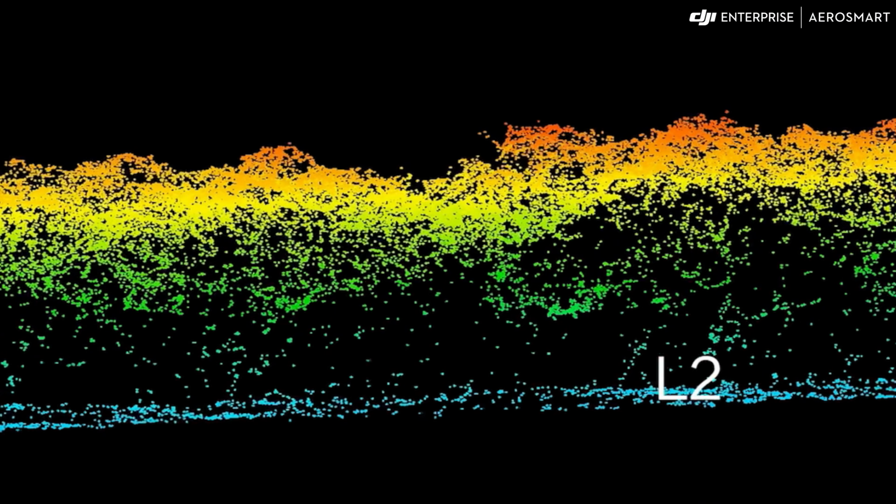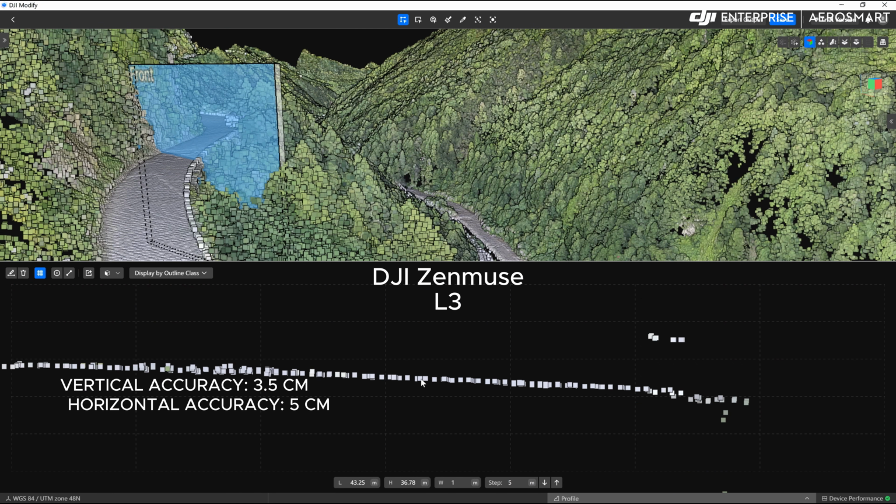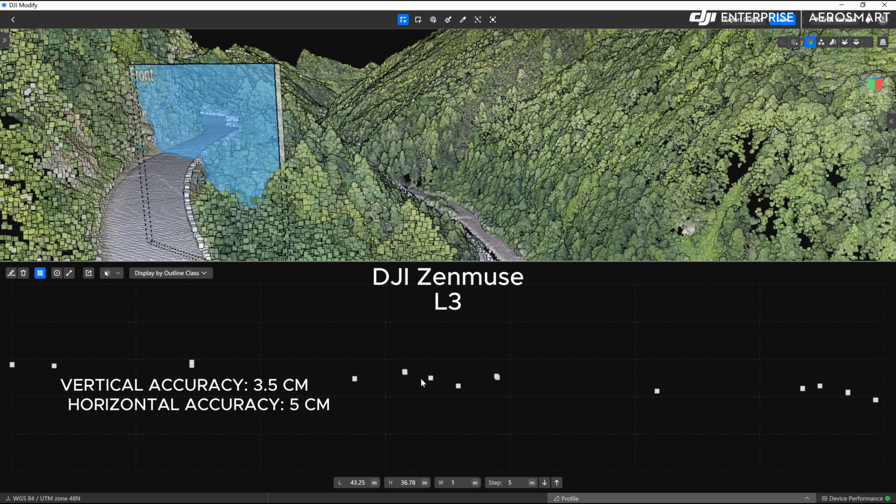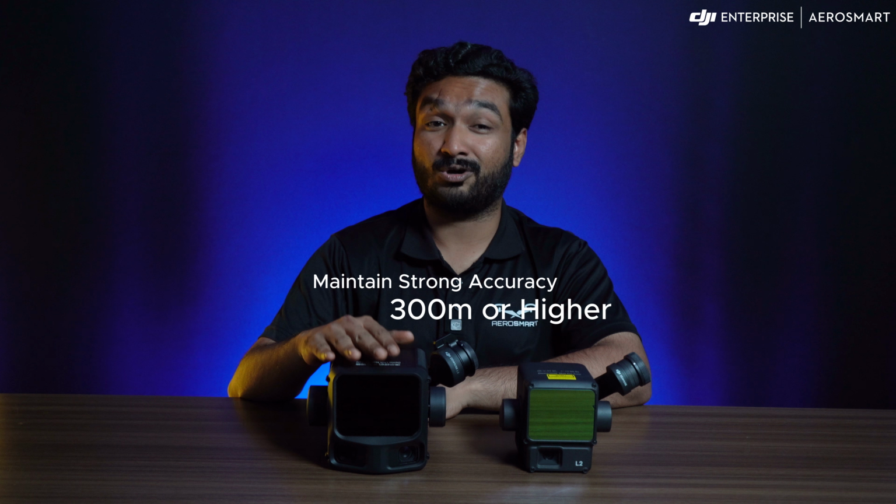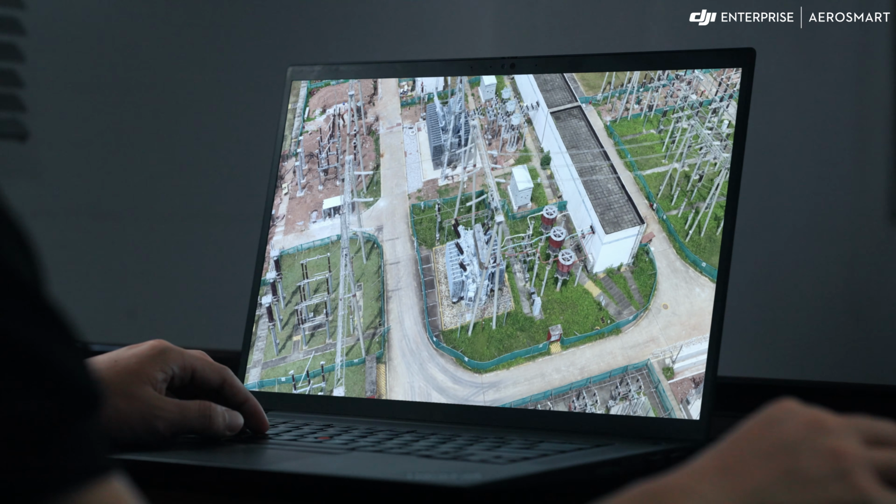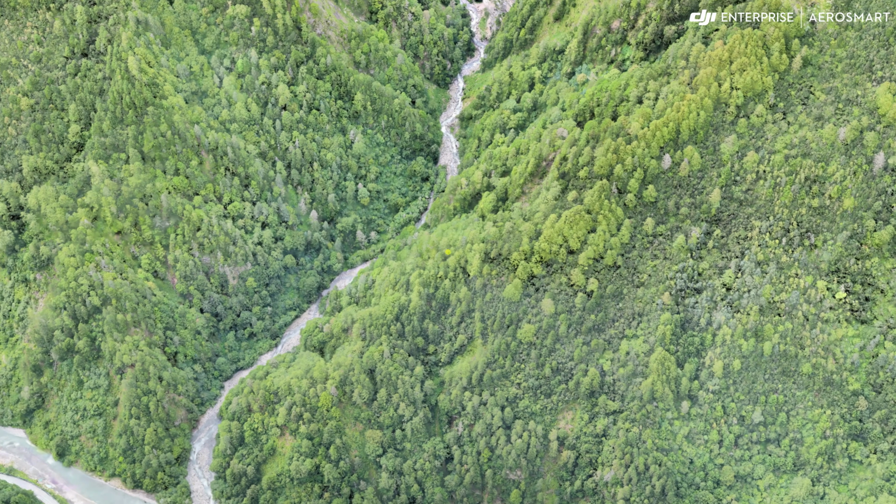In terms of accuracy and point cloud quality, the L2 typically achieves around 4 centimeters of vertical accuracy, while the L3 achieves under 3 centimeters at common survey altitudes and can maintain strong accuracy even at 300 meters or higher. The point cloud is cleaner, producing a sharper and more detailed 3D model.